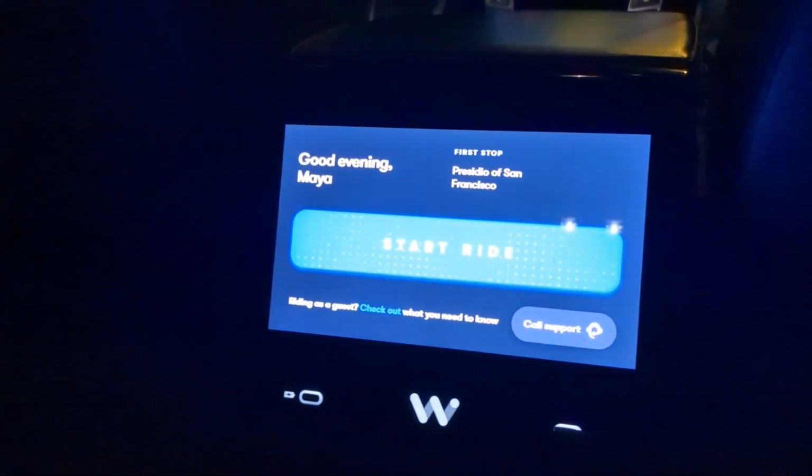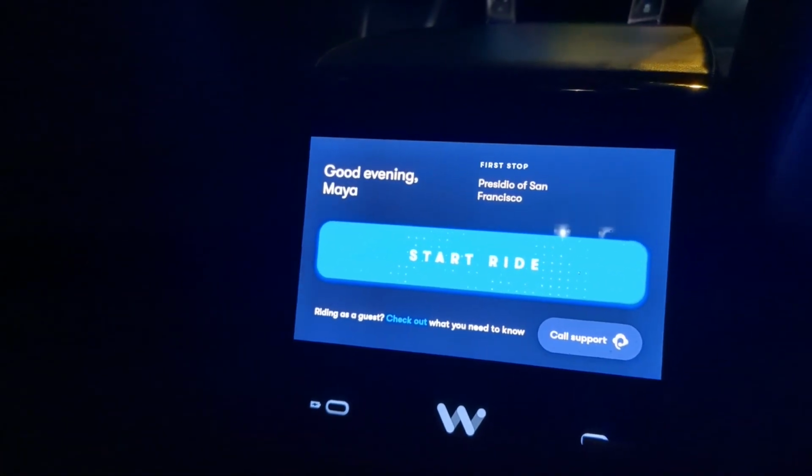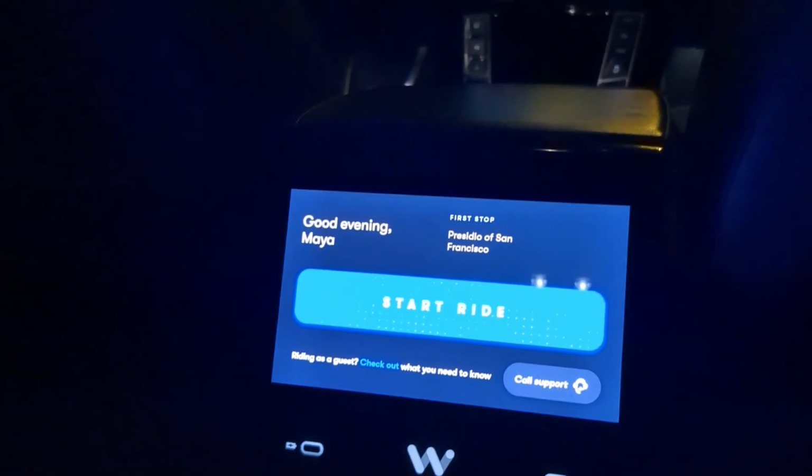I'm gonna sit in the back to get a better view. Let's start the ride. Heading to Presidio of San Francisco. Please make sure your seatbelt is fastened. For any questions, press the call support button to speak with a rider support agent.